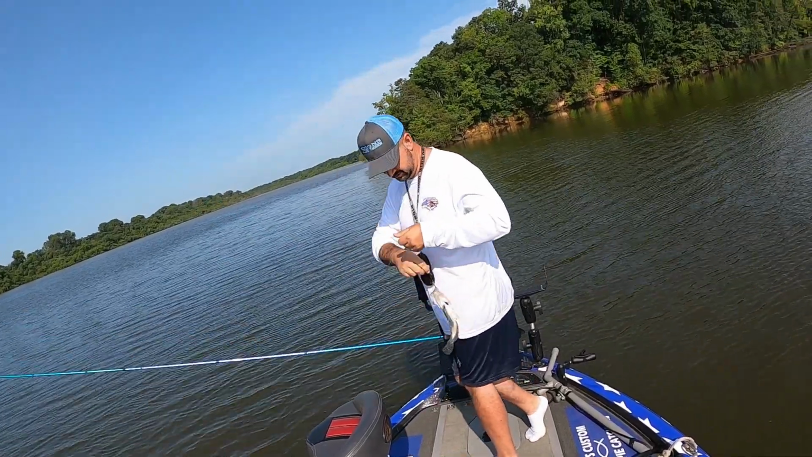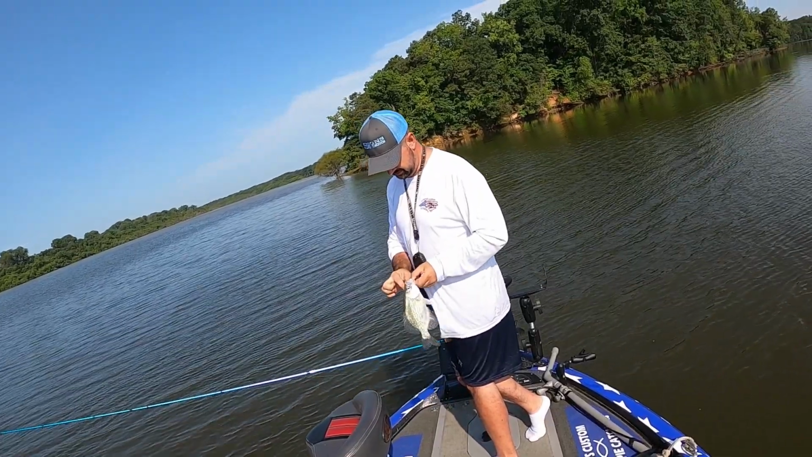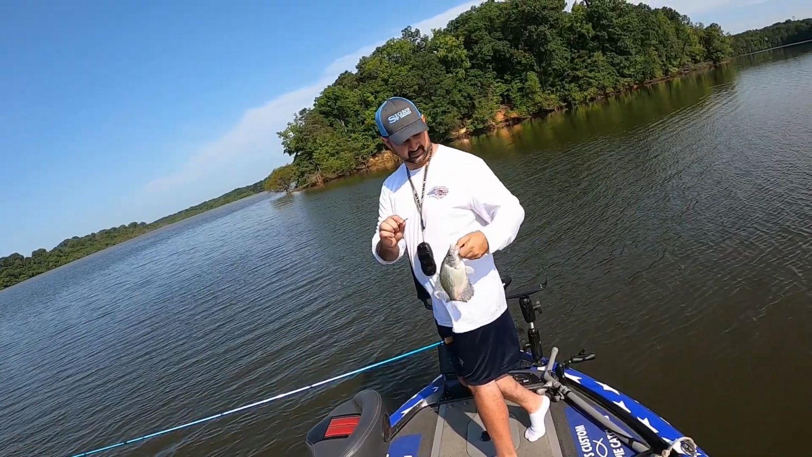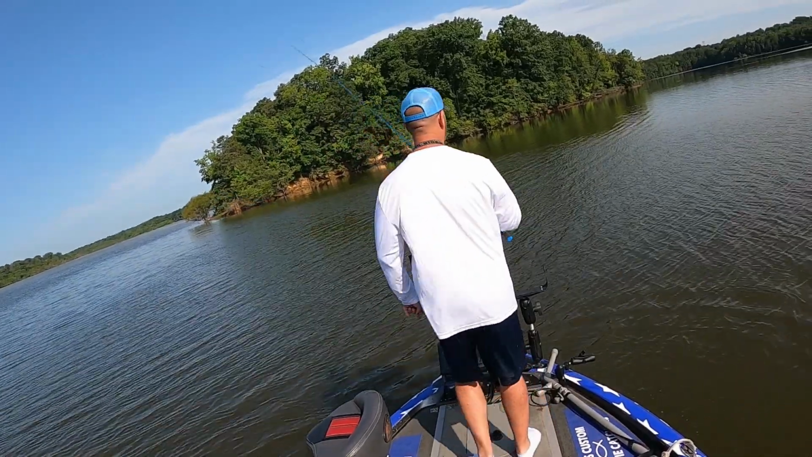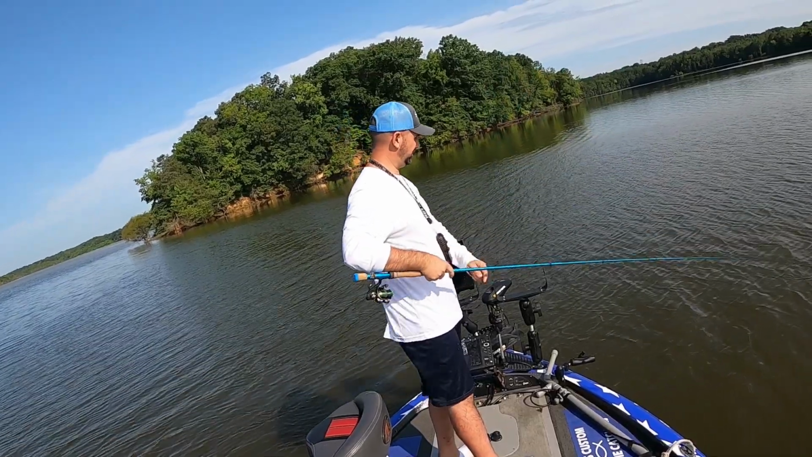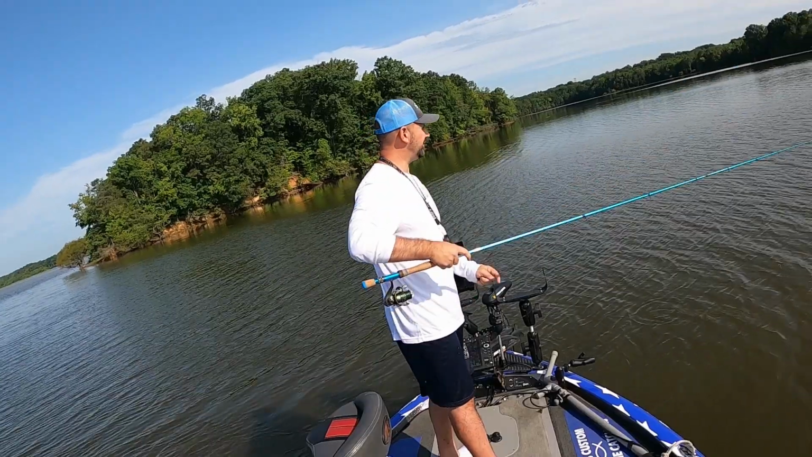They're down there. You gotta find a little bit better size. These fish here are healthy though. Well, they've been eating well. A ton of shad in here. They just gotta find a little bit better size. I know it's summertime, it's hot. Usually it's conducive for the biggest fish, but we need to find a little bit better.